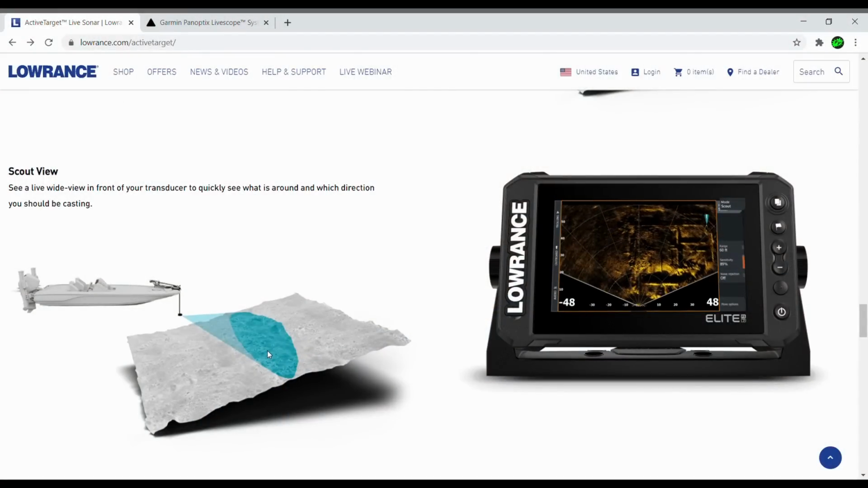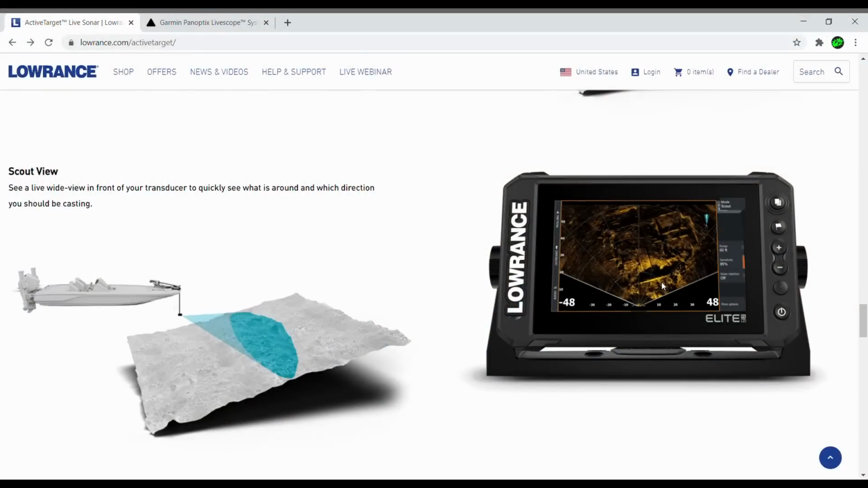And then we have scout view. This is a view I wish I could use more often. LiveScope using the perspective view. It's called perspective on LiveScope. This is scout view on Lowrance. The detail here, comparing it to the images that I've seen of Garmin, this looks really comparable. This is a direct competitor also to me for Mega 360. Look at that image. Wow, that looks fantastic.